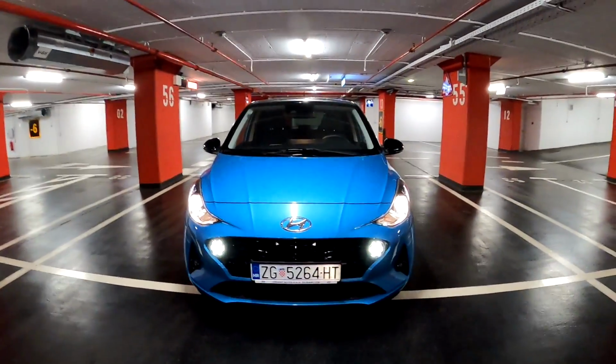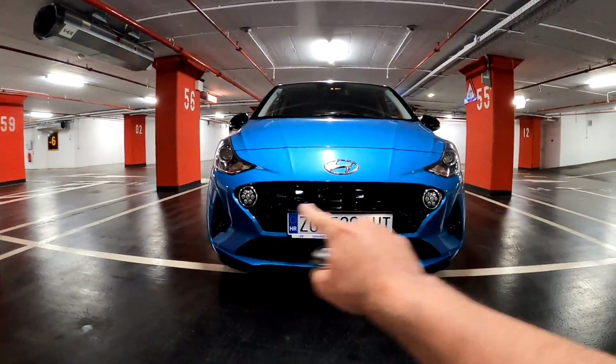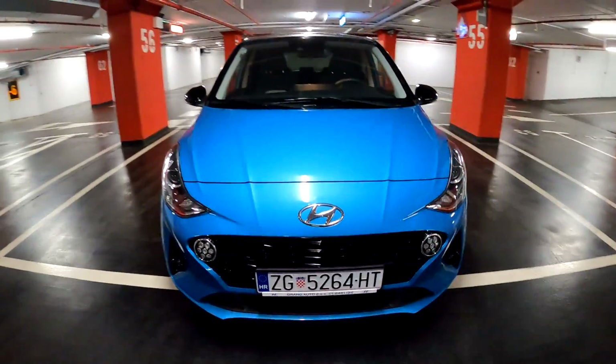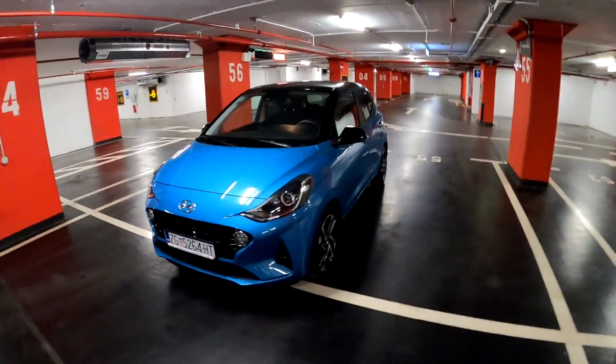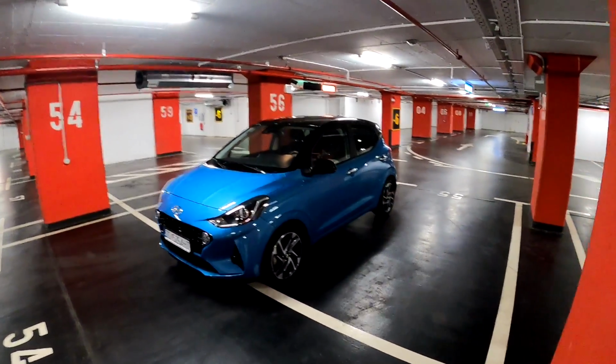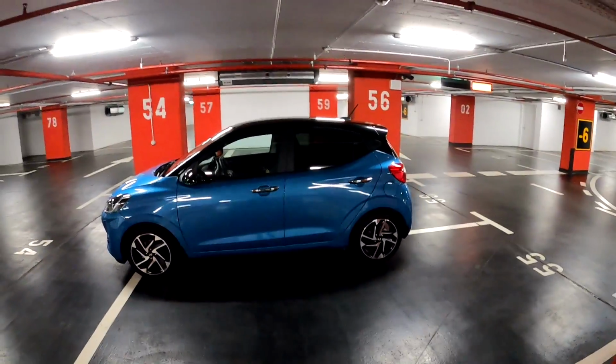So on the front you have a new grille, massive grille with daytime running LEDs in LED technology, of course, here. And then these are the main lights. Then moving on to the side, so the car is wider and lower, but the length of the car remains the same. So this is it.